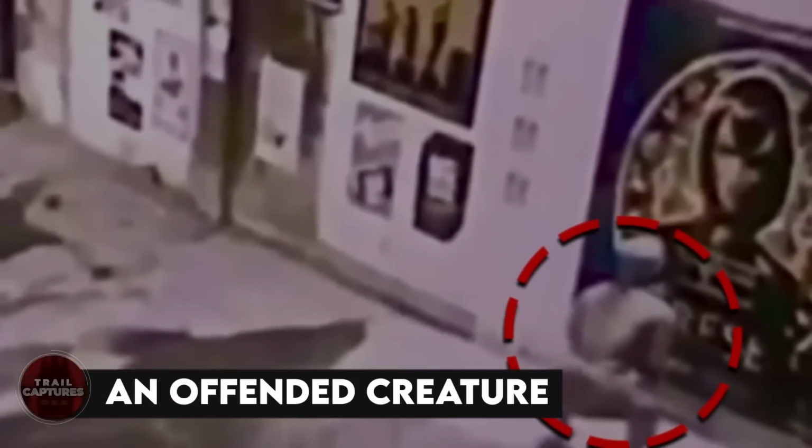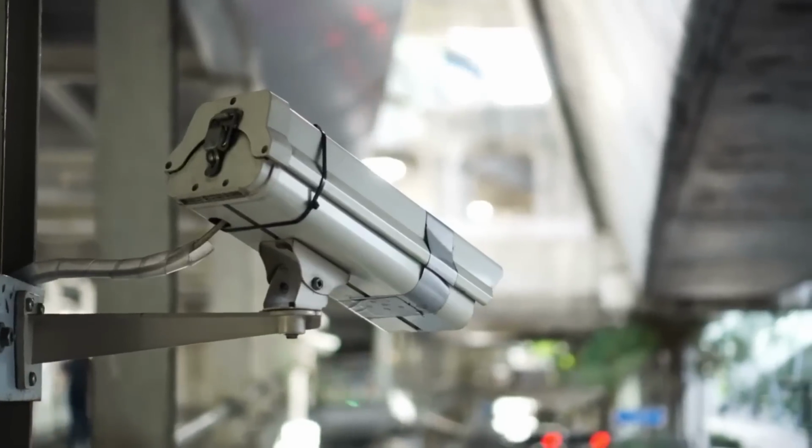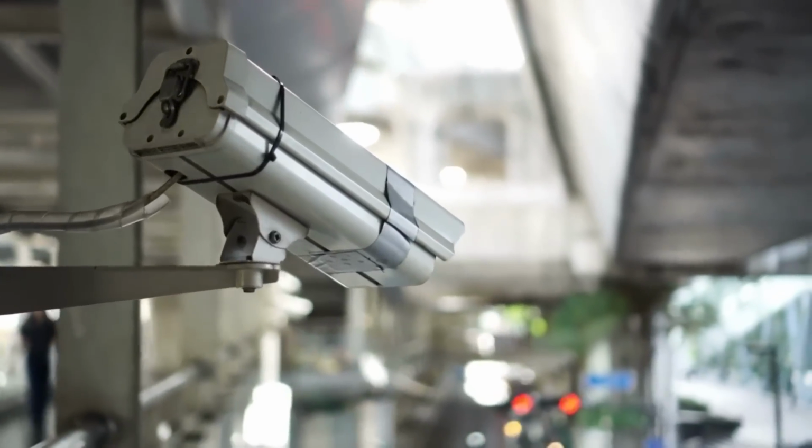An offended creature. This CCTV camera was only mounted to ensure the safety of the vehicles and all, but it ended up recording a weird creature who crawled up to a poster on the wall and then continued to scratch it to pieces before moving away and out of the camera's reach. And even if we look at it closely, it looks nothing like a human wearing any costume.